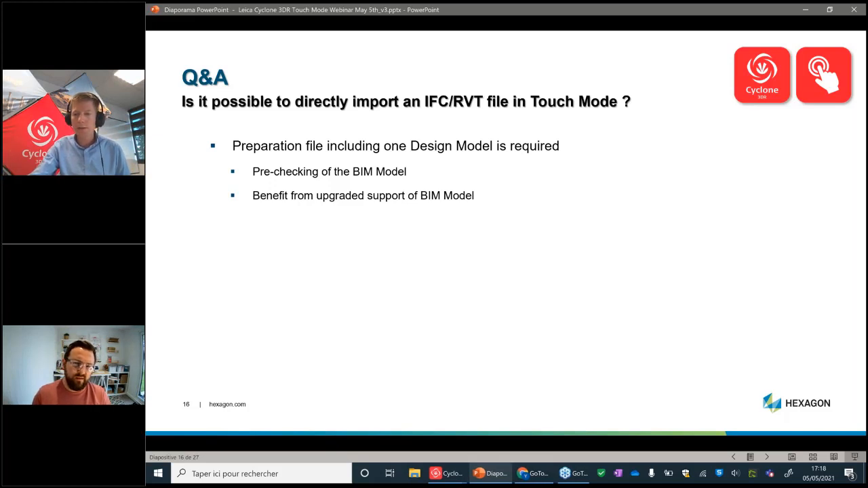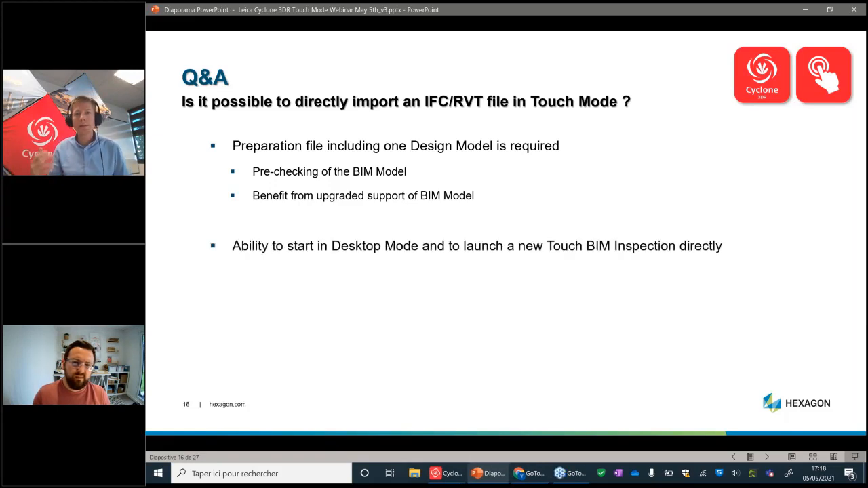In case you arrive on the work site and you haven't prepared your preparation file, it is still possible, with your Windows device, to launch the desktop application, drag and drop an IFC, check it, and automatically, when you switch to touch mode, you will have the ability to start the BIM inspection workflow directly. So this is also a possibility if you have to import your IFC in the field.